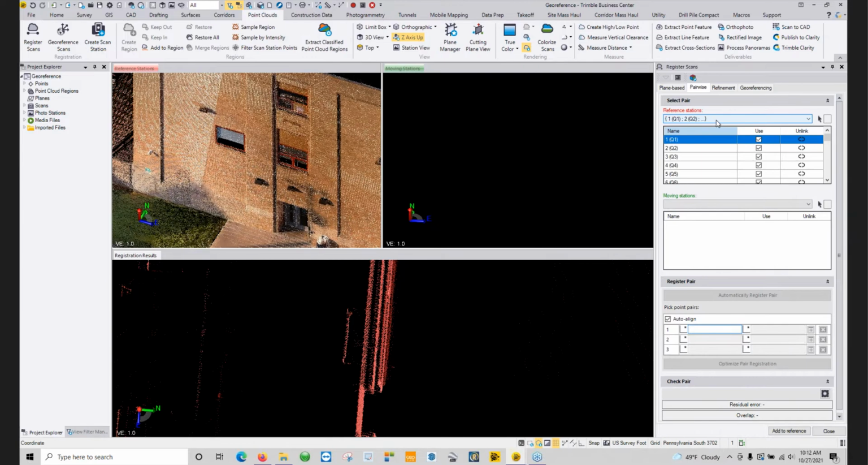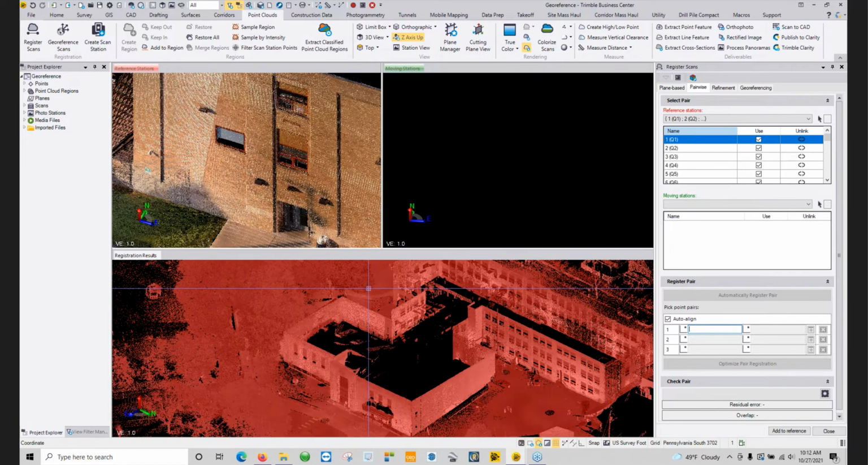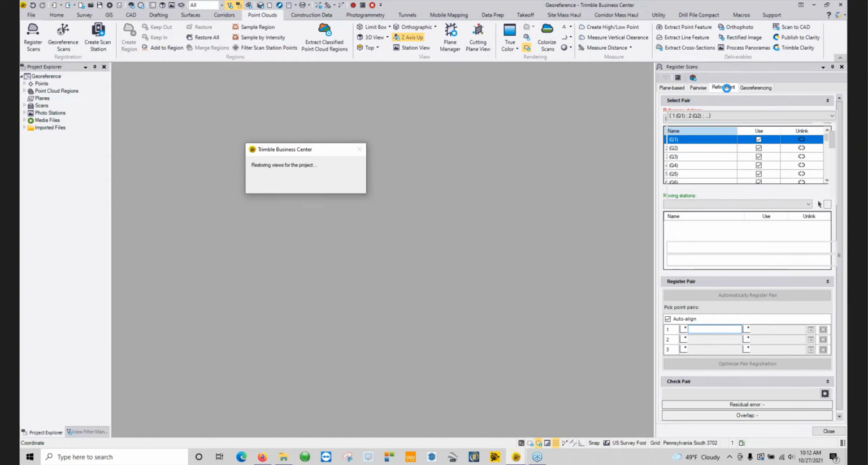And then you will have your moving stations down below. And this is going to give you your overlay. So you'll see red would be your reference, green would be your moving. All you have to do inside of here is click on a couple of common points and allow them to stitch together. And then, once you're done with this and everything looks good, you can hop right over to refinement and run your overall refinement.